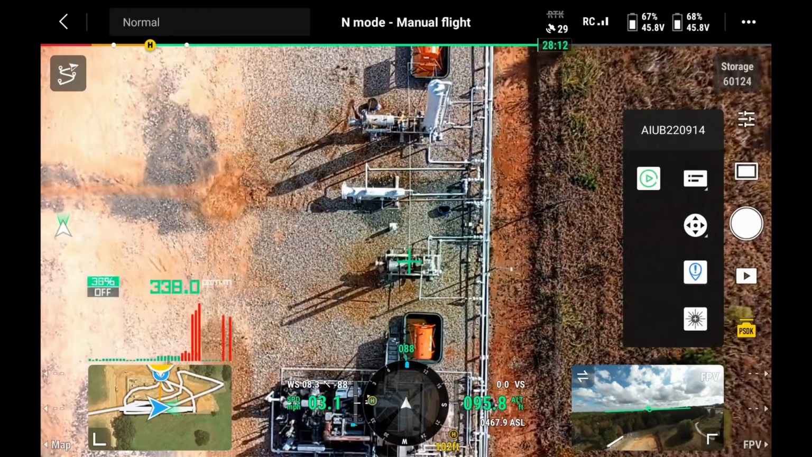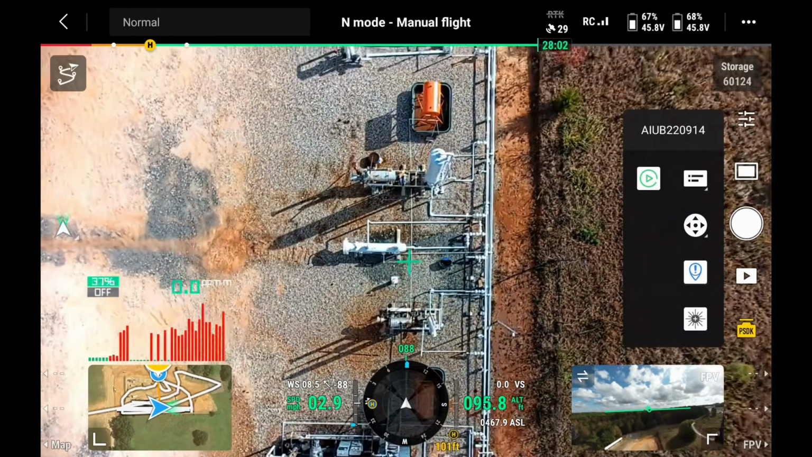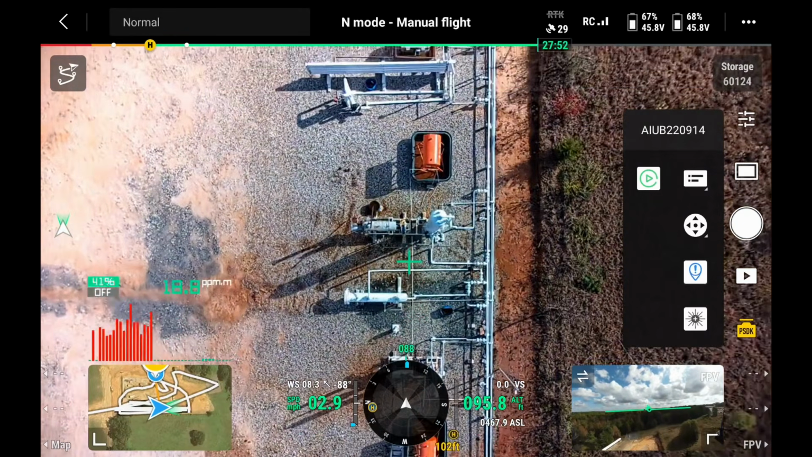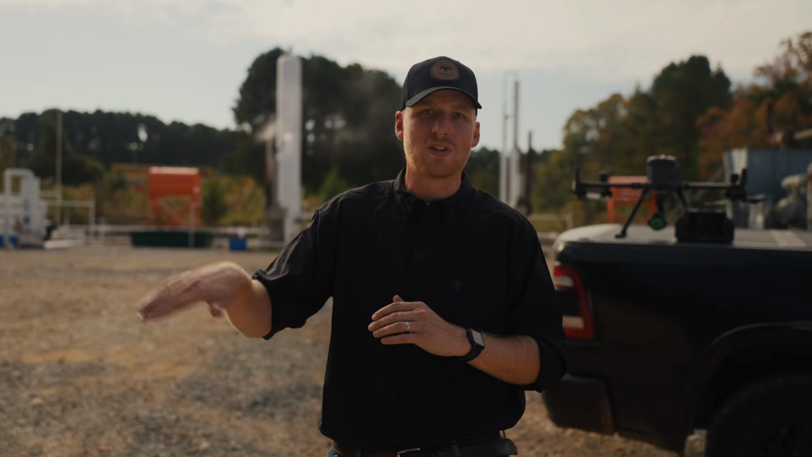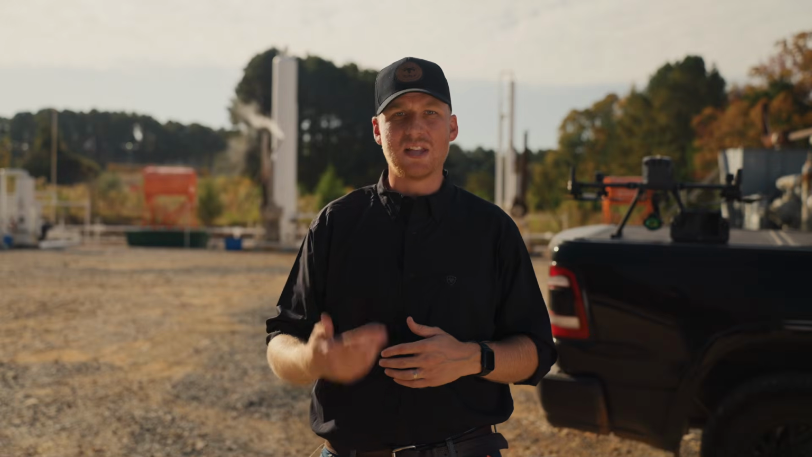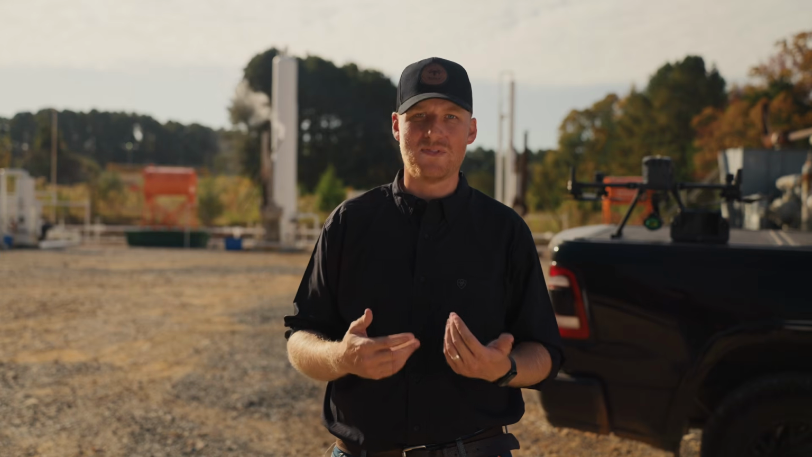The only little bit of variance of that is as I'm going along the equipment, I'm going to be sweeping the equipment side to side just to account for wind drift, but I'm not going to go enough that the laser comes off the ground too much. And to make sure that we're covering all the area that the gas might be venting to if there is any gas to detect.